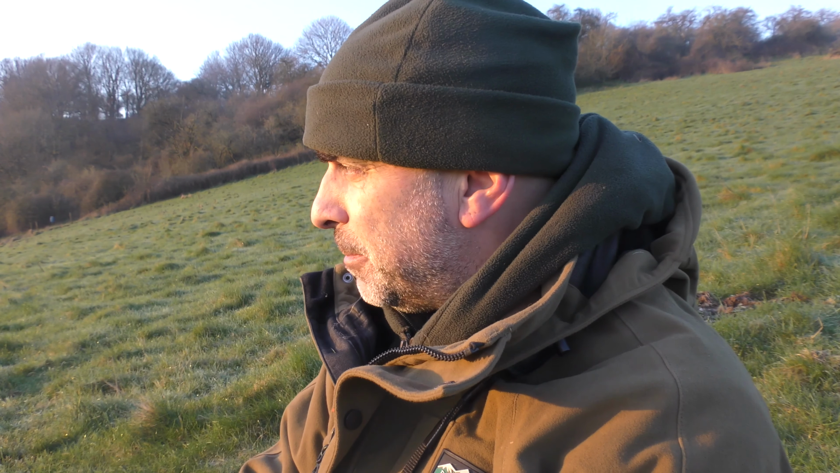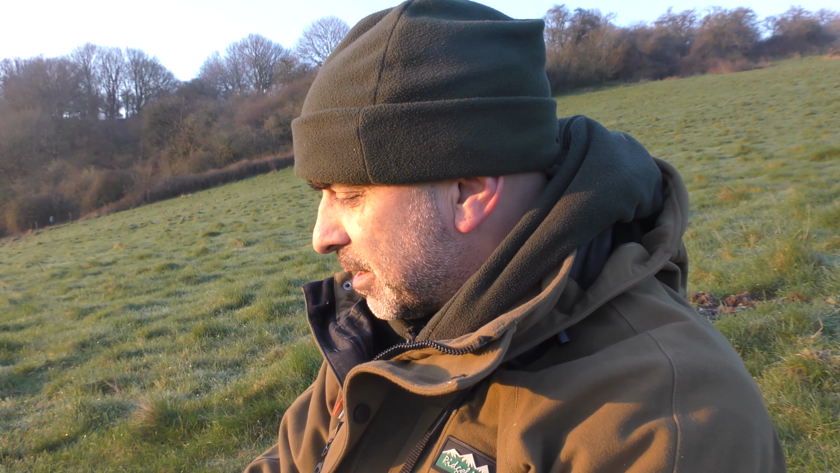So another good thing about sitting out early morning like this is you can cover quite a big bit of ground. I can see quite a lot of the farm from up here. Gives me a good view. So I might not necessarily stretch the range out and shoot stuff at long distances from here, but it might sometimes just give me the intel of foxes to and fro in their habits and stuff, and see where they're going to for another day.